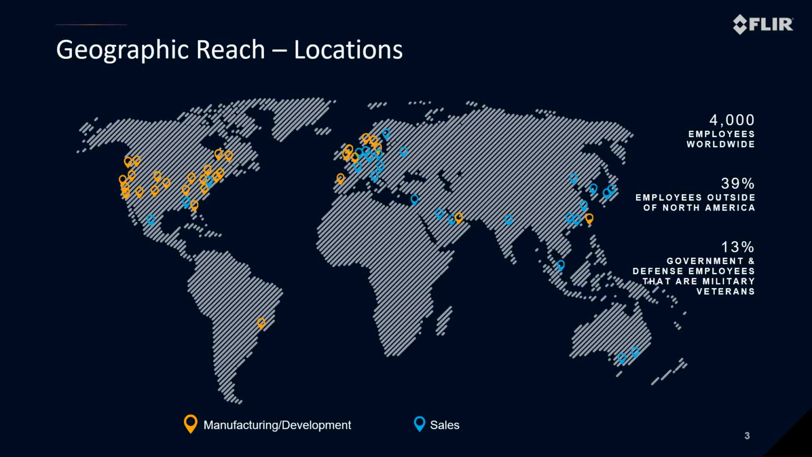As you can see here, FLIR as a company has a large global reach with active operations in more than 173 different countries. Although we are a US-based company, nearly 40% of our 4,000 employees are located in other regions. This means that FLIR likely has an office or a manufacturing site, maybe a development center, or at least a service operation nearby for quick and direct support, regardless of where you call home.